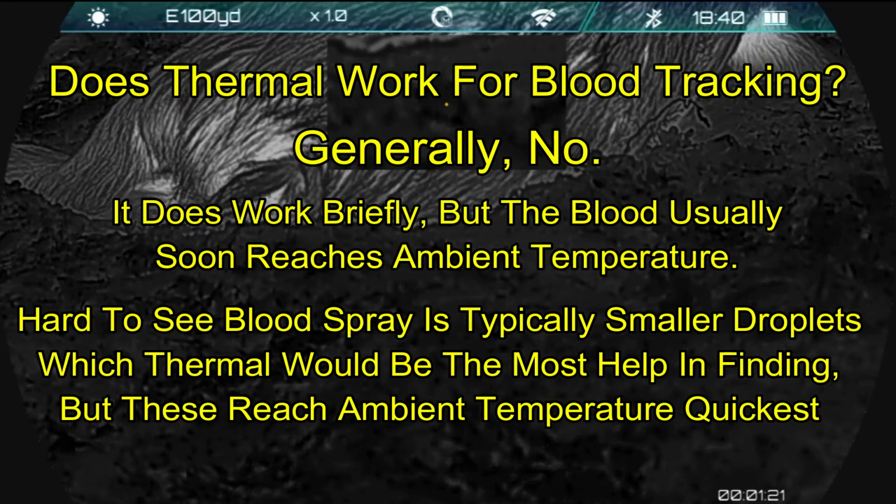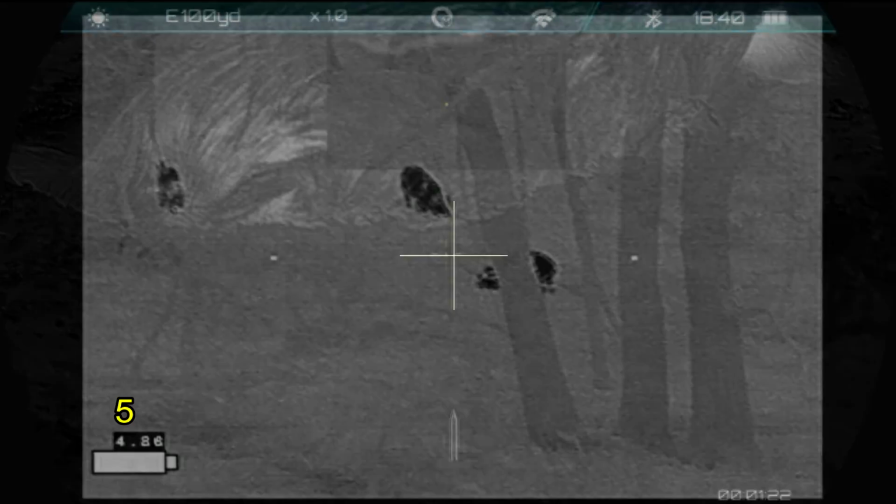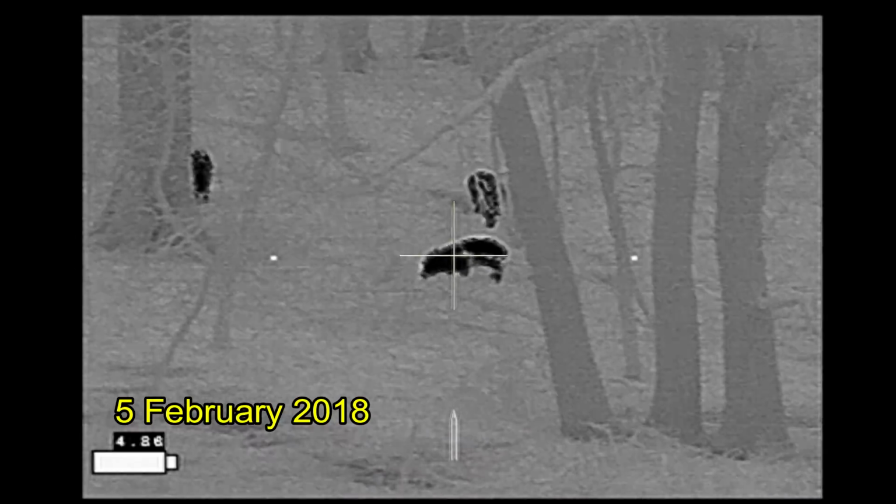And so where thermal might be the most benefit, and that's going to be for the hard to see blood droplets that are smaller, they're going to be the ones that are also harder to see with thermal, and hence thermal isn't going to be useful for them. Now, this is a good hunt. We're going to actually be able to see the time lapse of the blood disappearing on us.